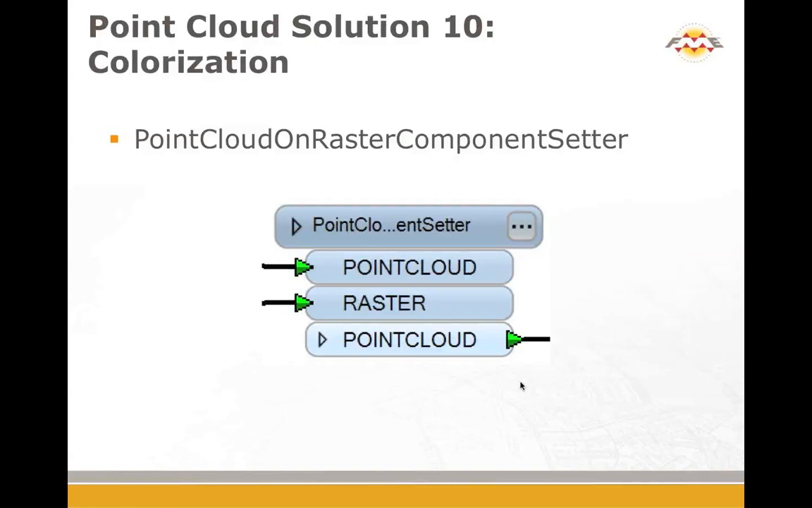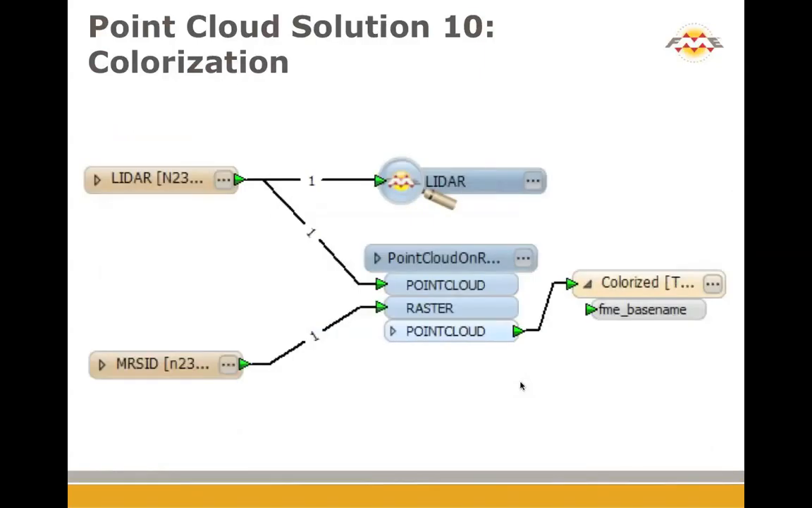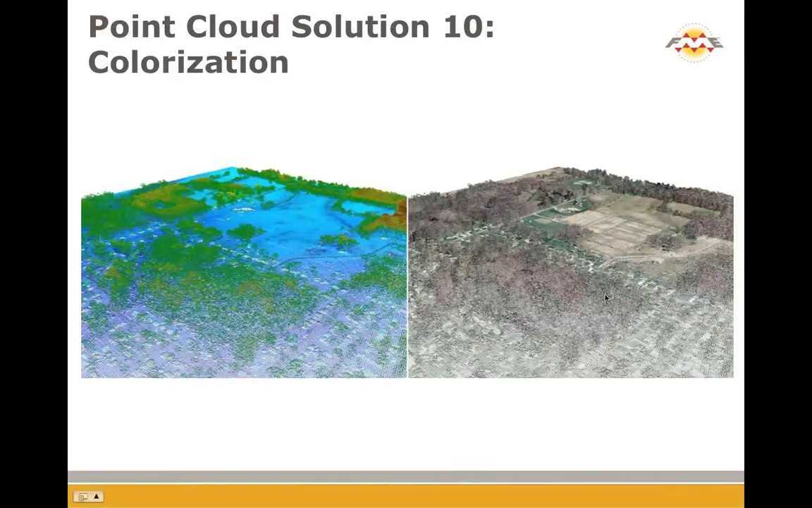So anyway, we can take and colorize point clouds. And why don't we go ahead and look here how that typically works. You run in a raster into this thing here, and a point cloud as well, and out comes something colored. And we get this type of example, going from one that had no color to one that did.